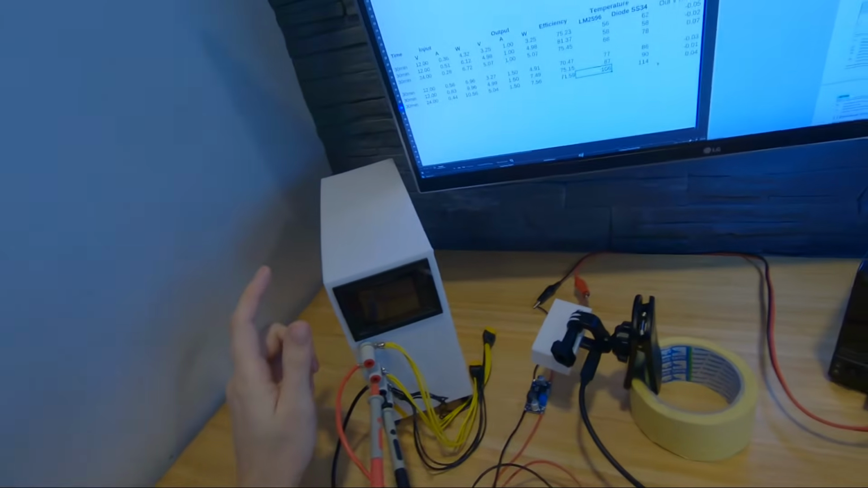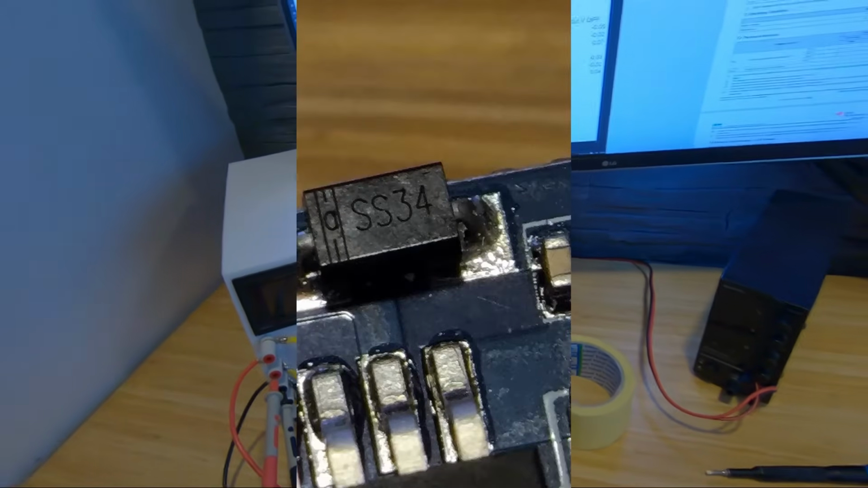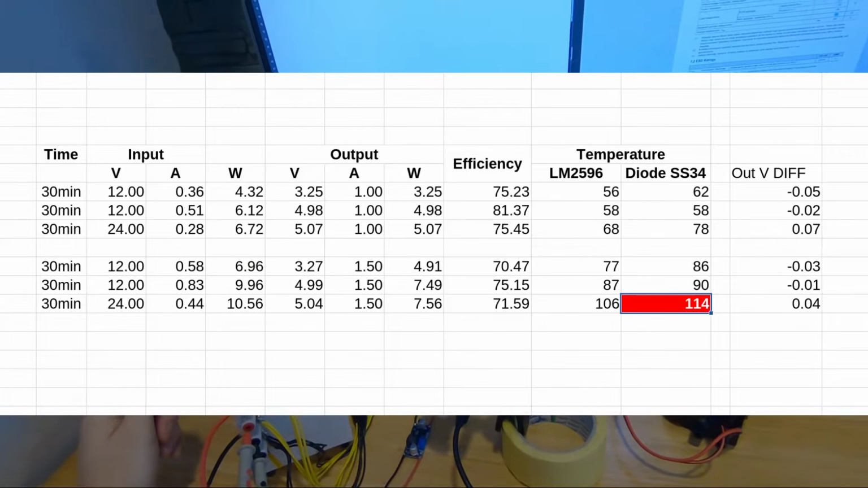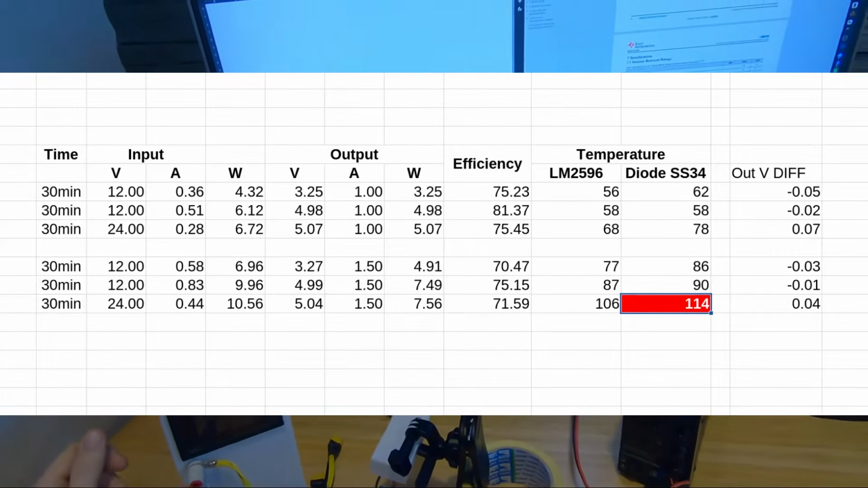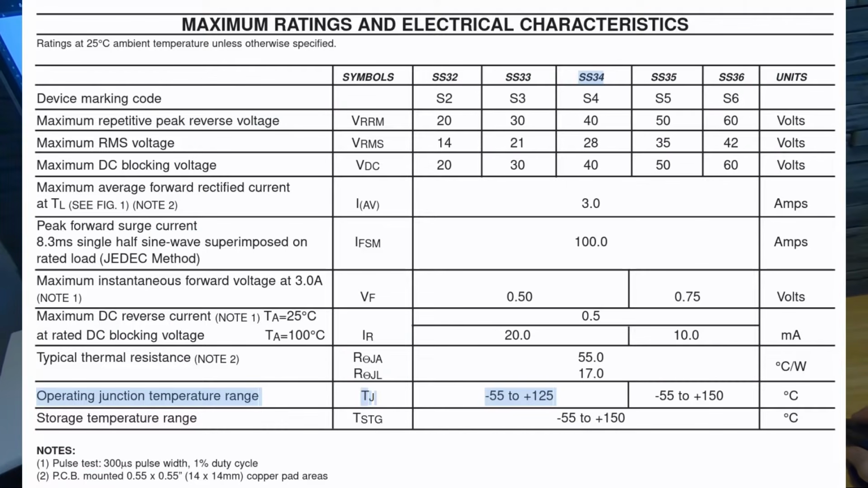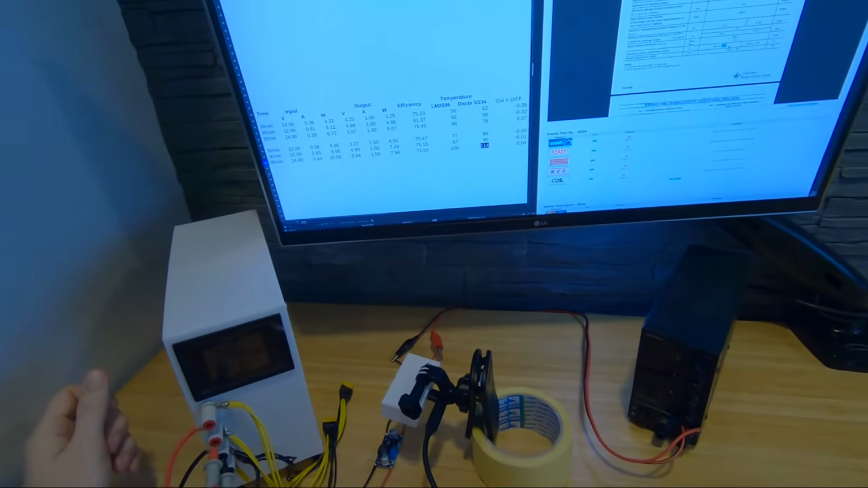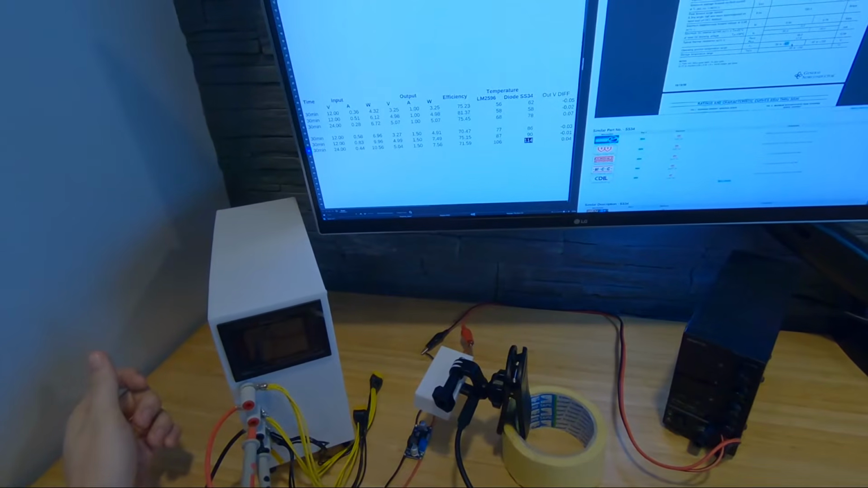But that's not the shocker. The shocker is the diode. The diode went to 114 degrees Celsius. If we check the specification there, which is SS34, the operating junction temperature is up to 125 degrees Celsius. 11 more degrees and we're at the maximum range.